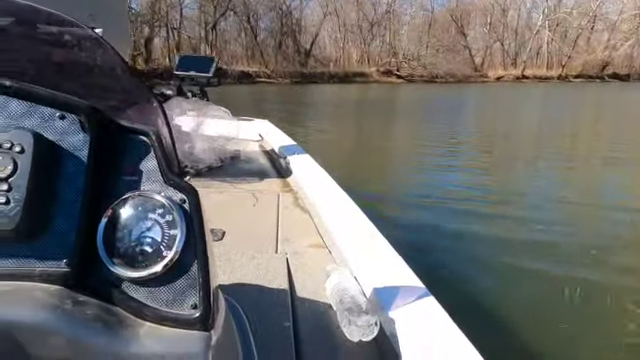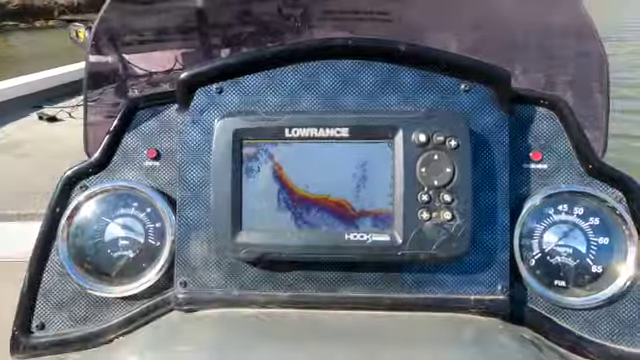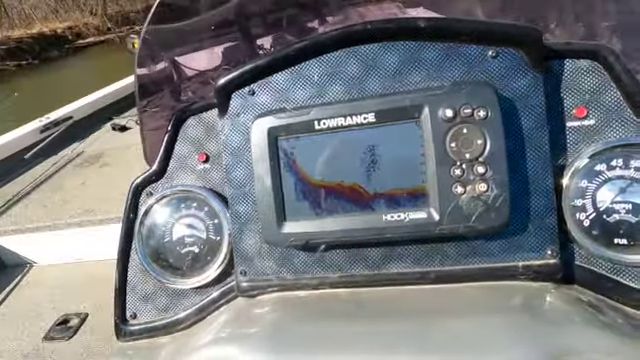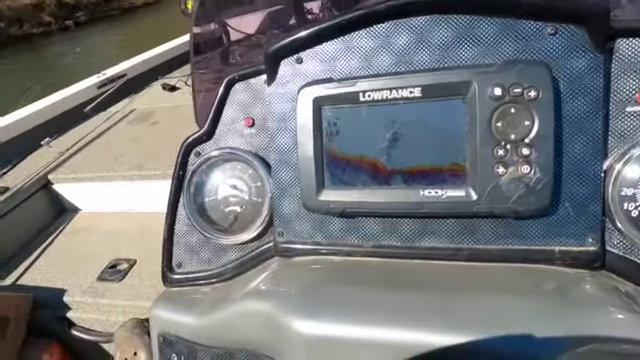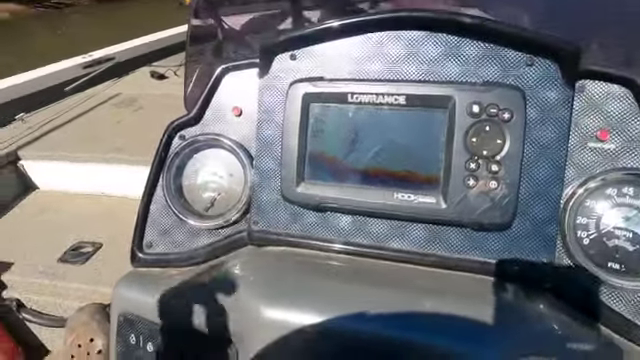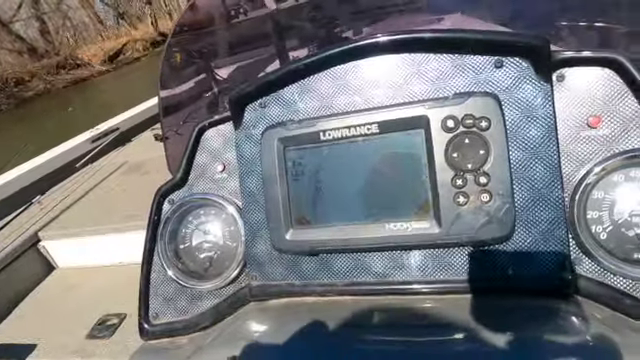But now we just ran over a hole, and there's fish stacked in that hole too, but they're all small. I don't even think they're big enough for me to think that they're shad. But see, that's all the past. Now I could turn around on that same school of fish, turn that Live Scope on, go back there and throw at them or whatever I want. So it's pretty cool.